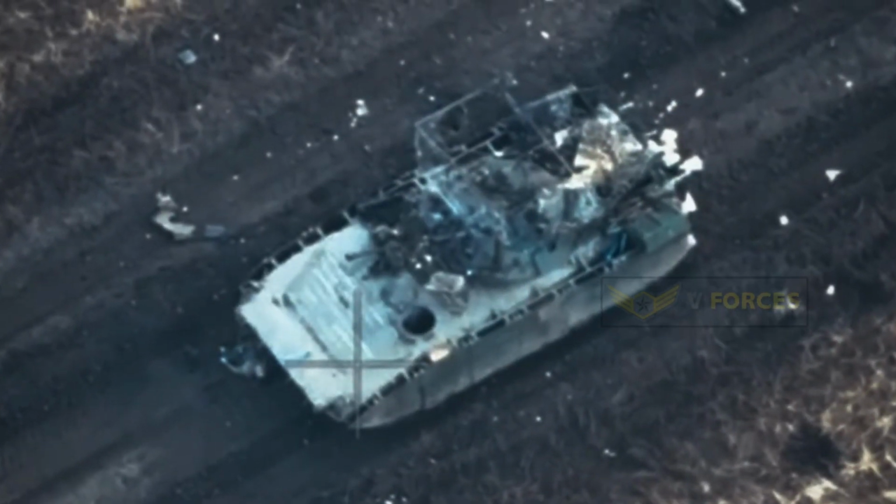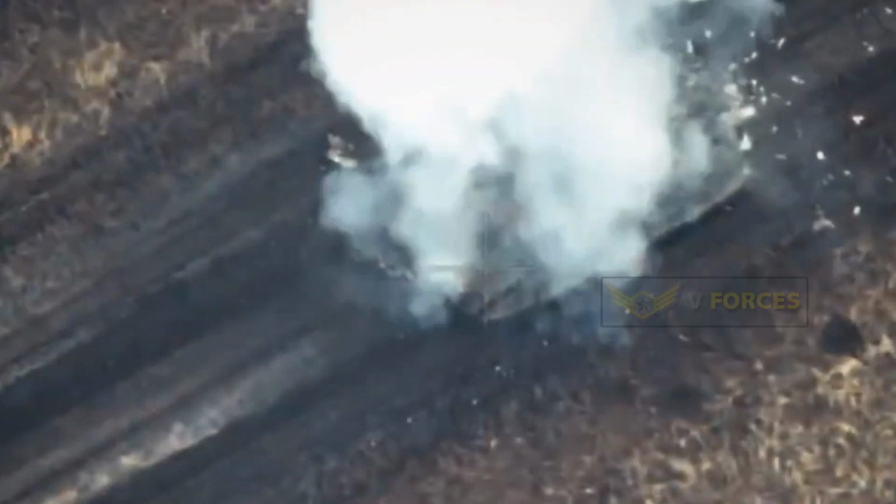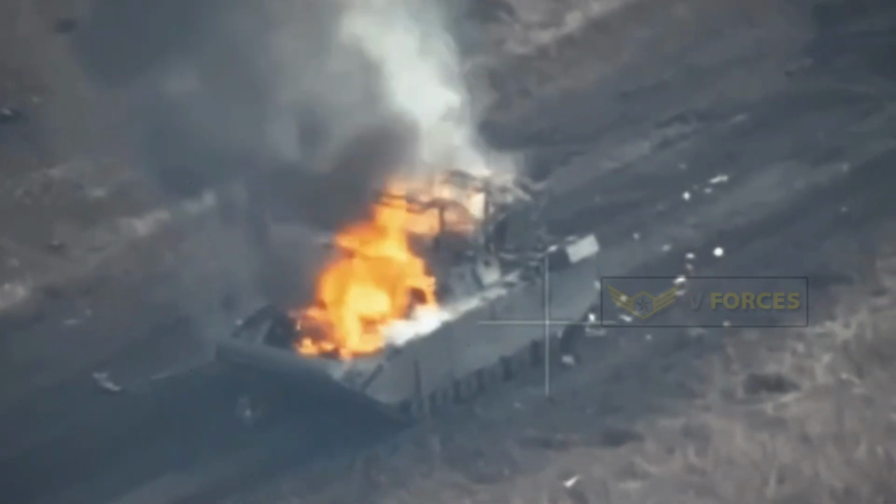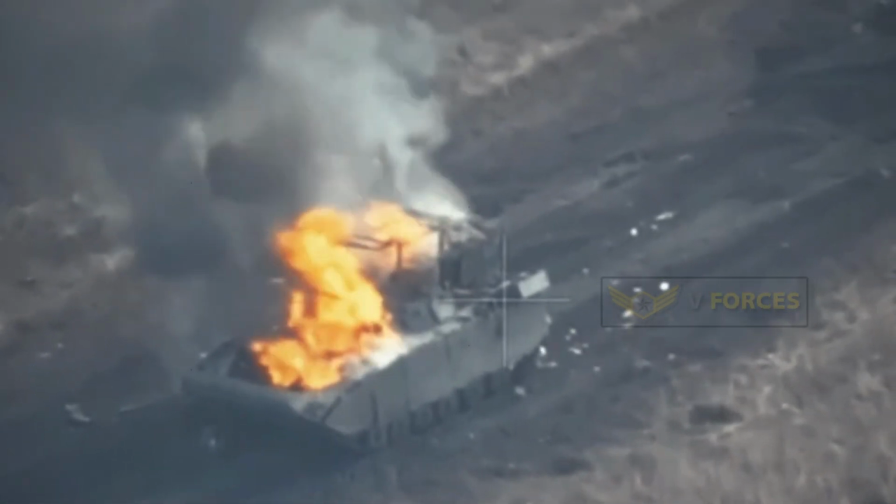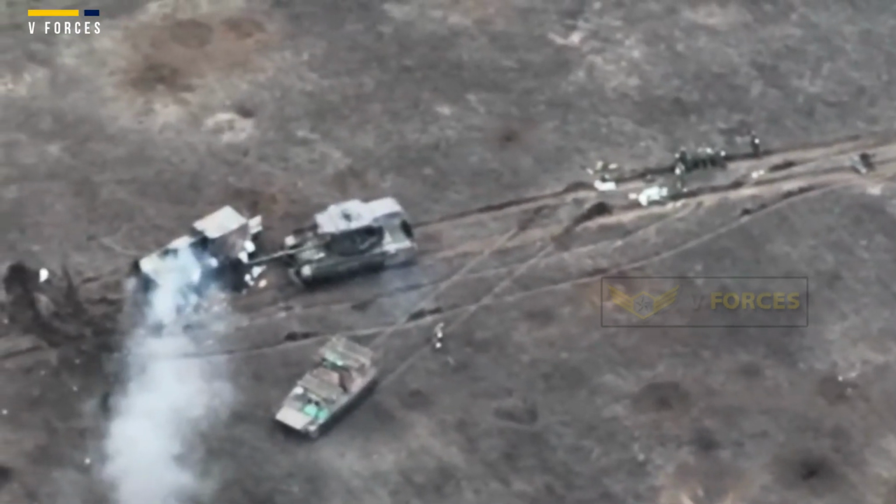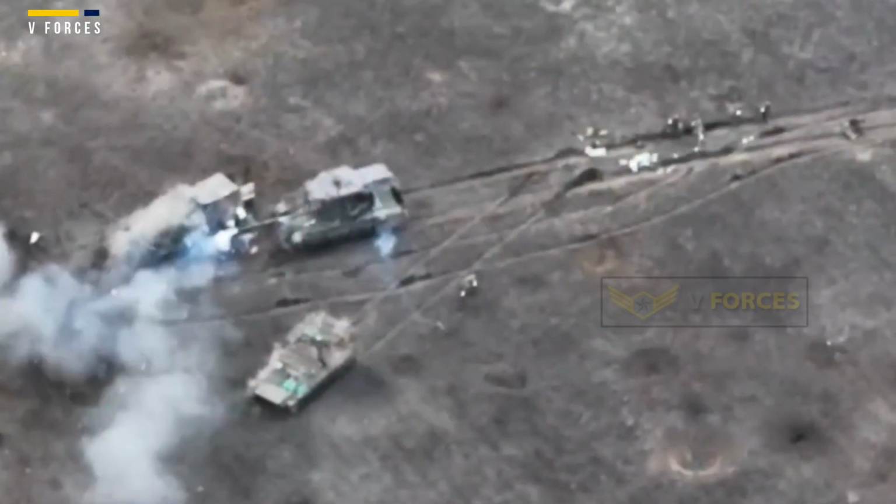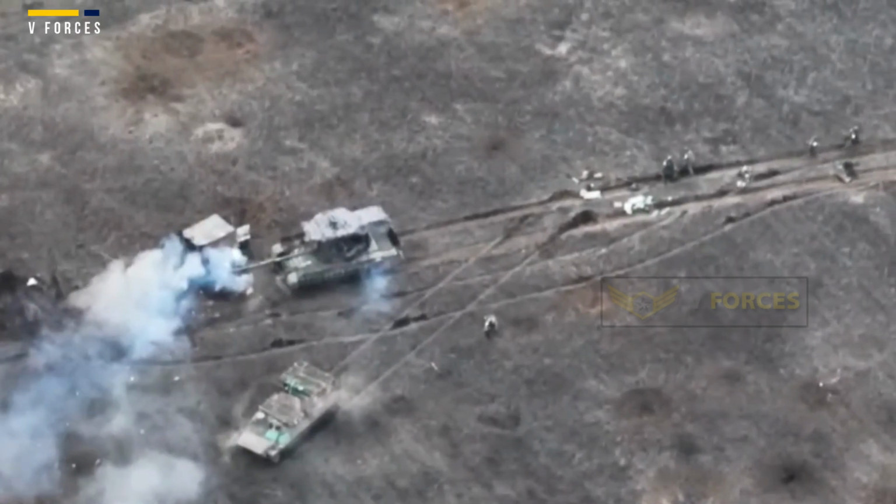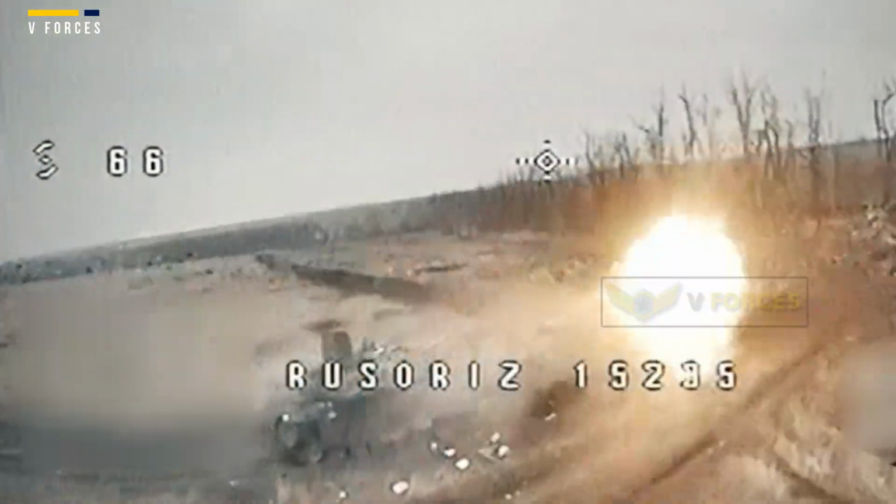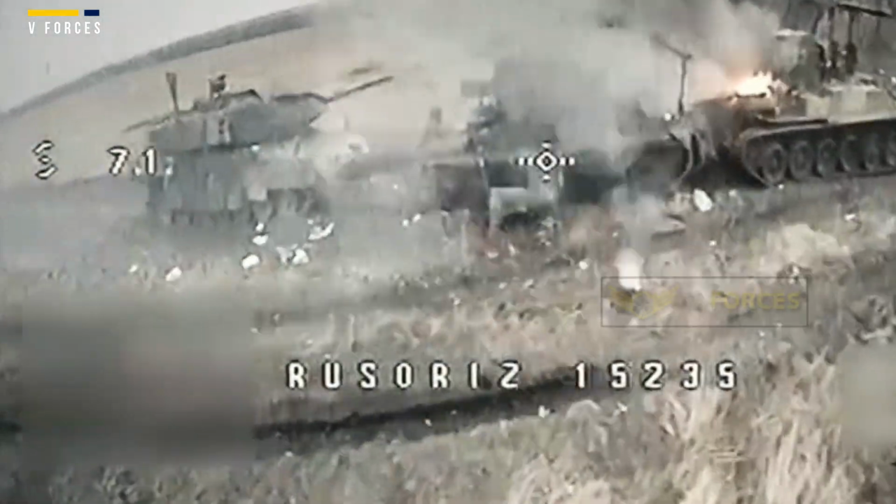As concern deepens over Ukraine's scarce stockpile of ammunition, the new EFP ammunition attached to FPV drones may offer some help in bridging the gap between Ukraine's ammunition stores and the reality of how many shells it needs. Ammunition has featured high up on Kyiv's wish list of aid from its Western backers, but NATO supplies have been depleted, not least of the in-demand 155mm shell.